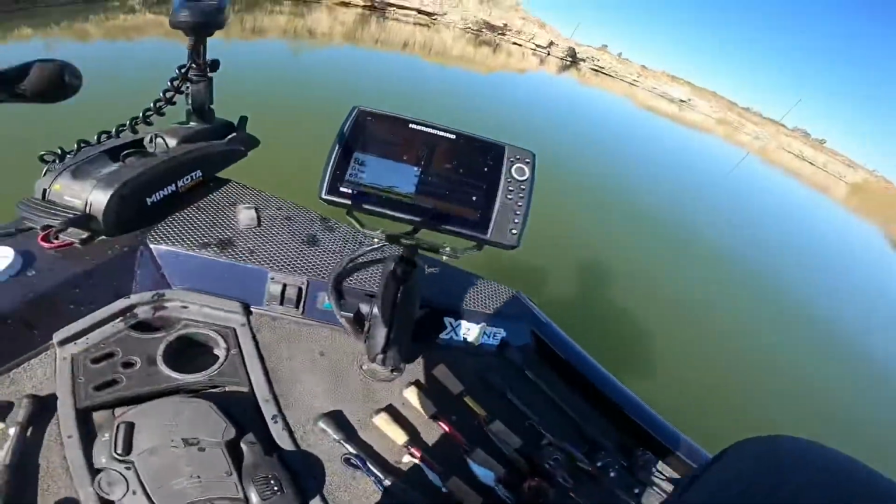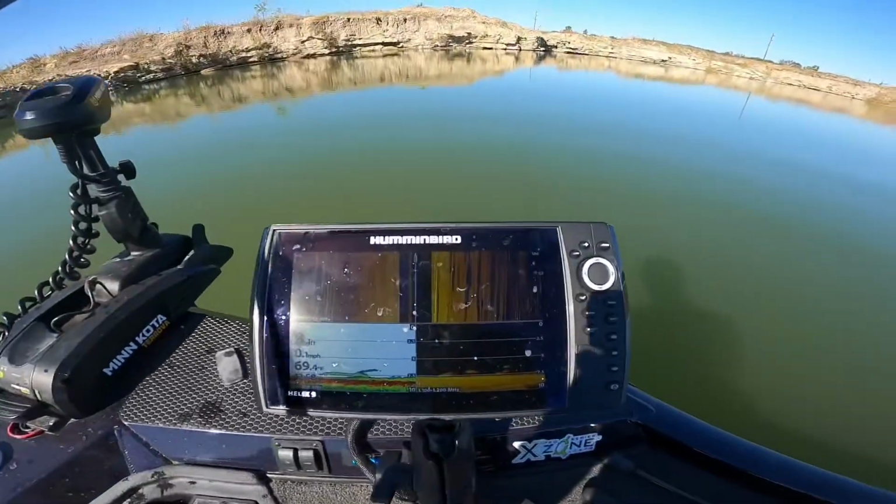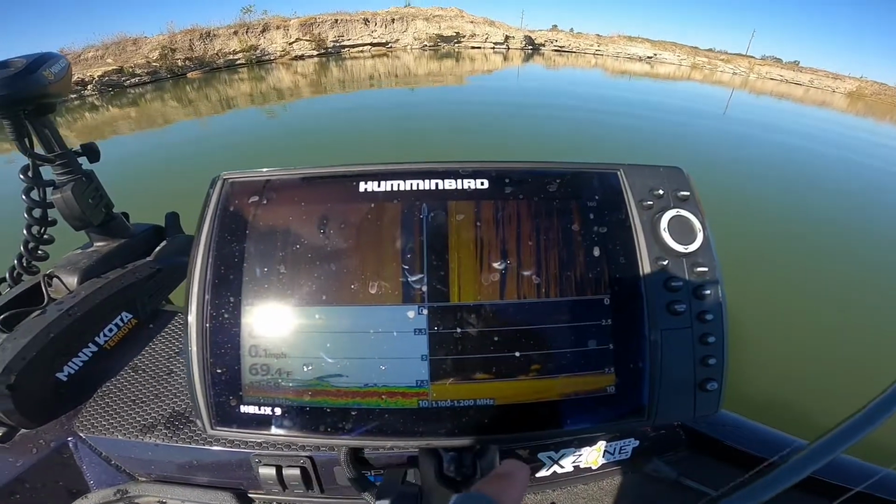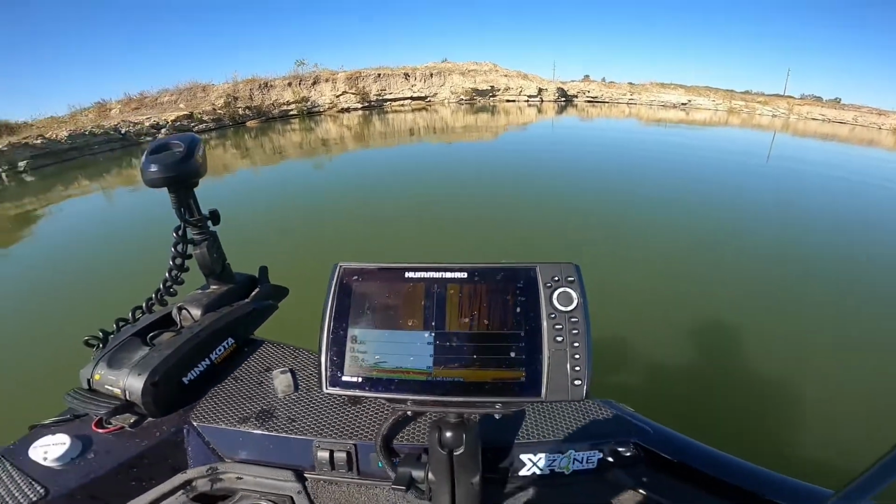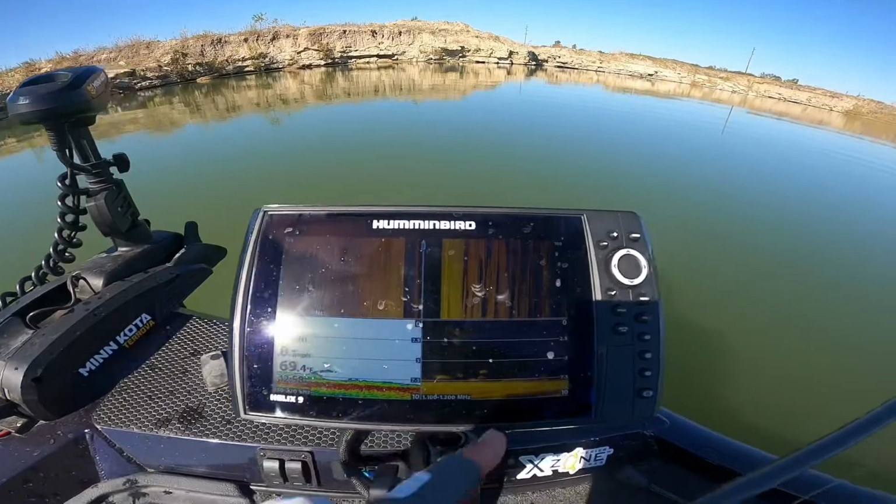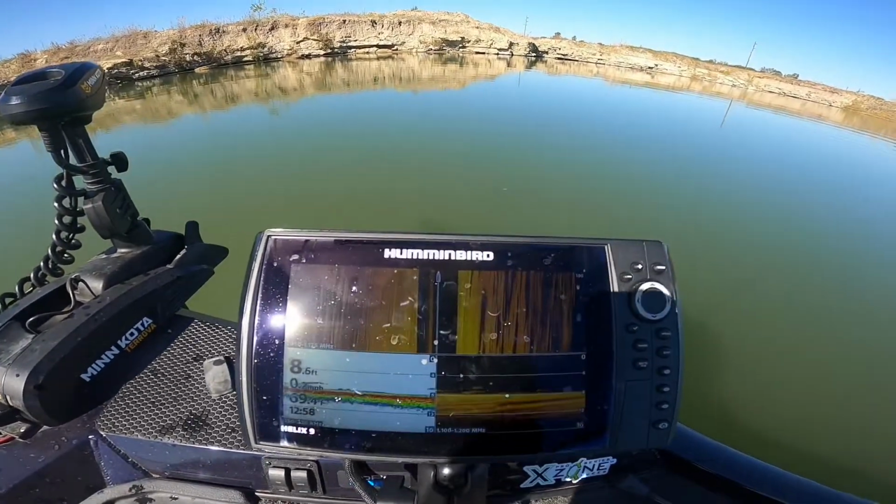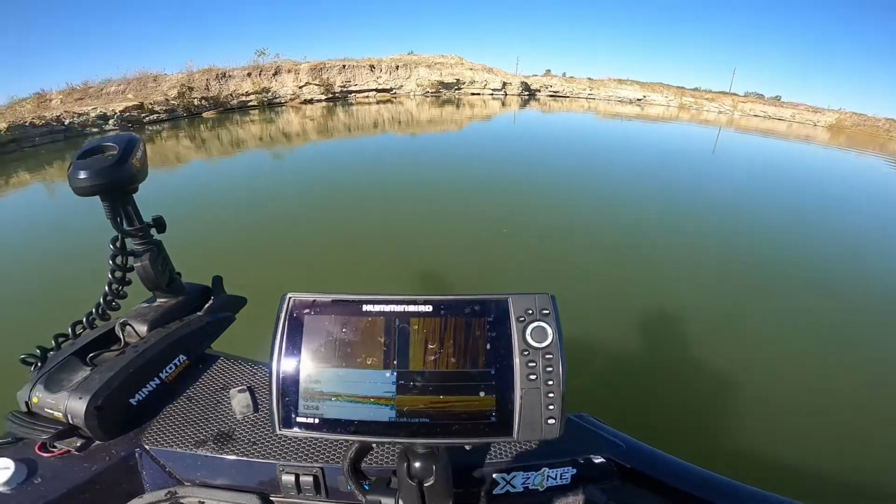So you can see them down here on the graph. There's 1, 2, 3 fish all out here. So a little bit deeper water. We're in 8 foot of water. A little bit deeper water. There's another fish, and this, I'm just slow rolling on the bottom, and they're eating it.